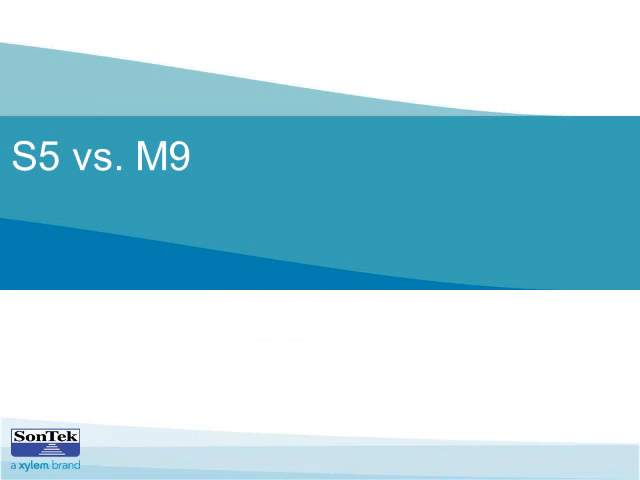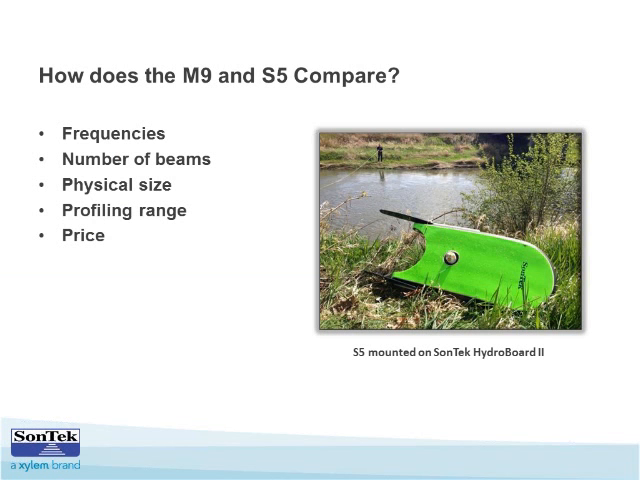But again, just switching gears a little bit, we talked about the RiverSurveyor as a whole. We talked about the S5 and some of its features. But a lot of users out there are familiar with the M9, so they might be interested in knowing how the M9 and the S5 really compare. Here on the right we see the S5 system mounted on our new hydroboard, the Sontek Hydroboard 2, which is a much more stable platform than the original hydroboard.